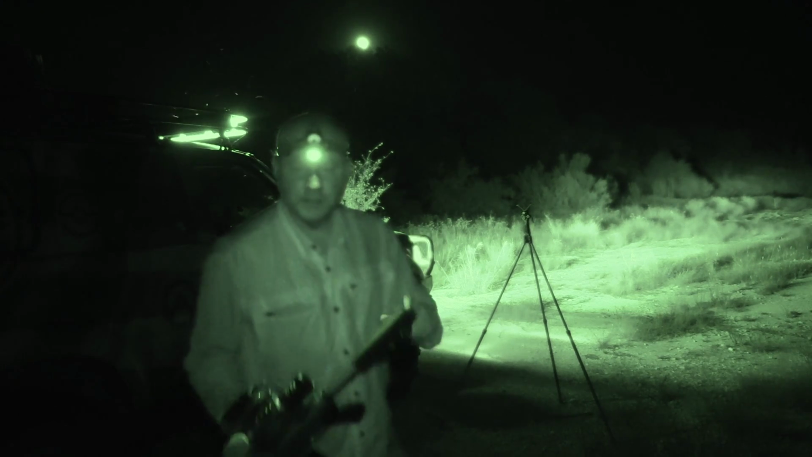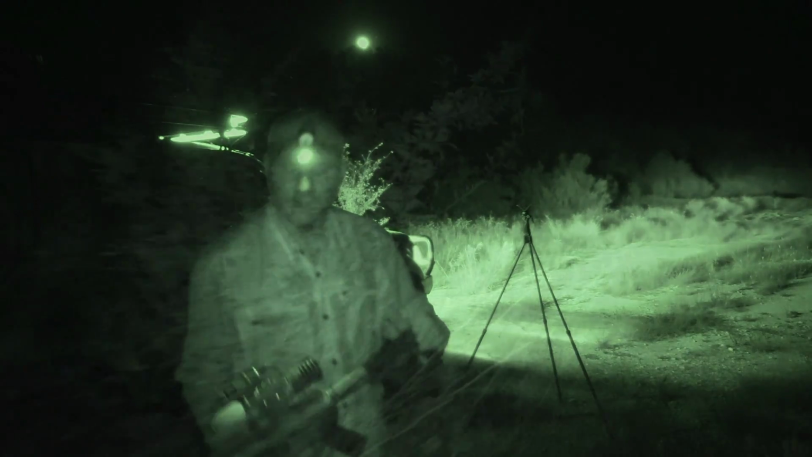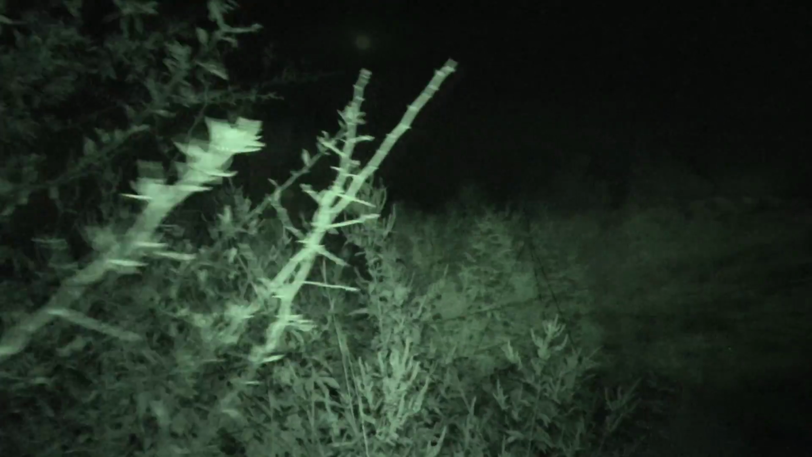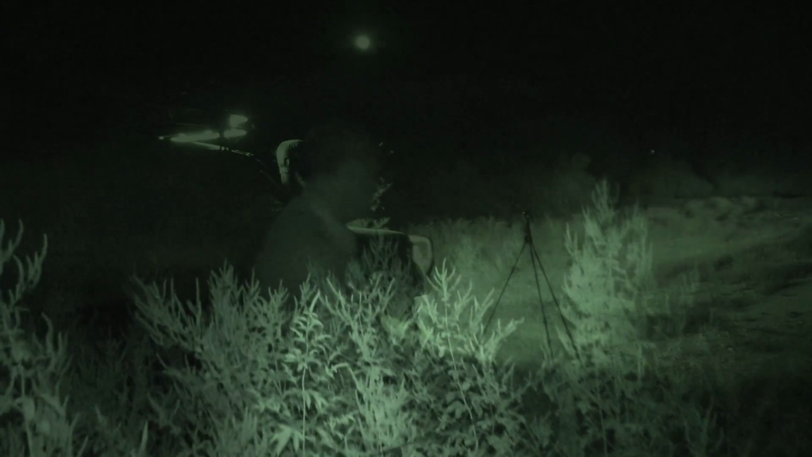So one of the reasons we're using the 458 this weekend is we're hunting some tall crops. Can't really see the hogs that well, and without the perfect shot placement, we want something that's going to knock them down.